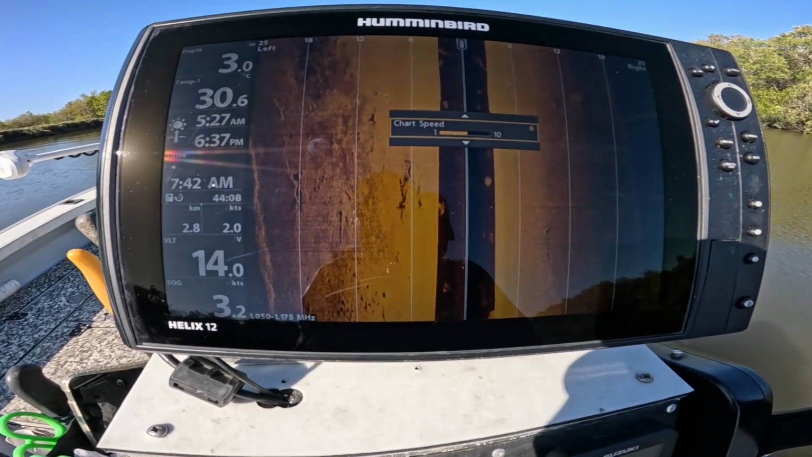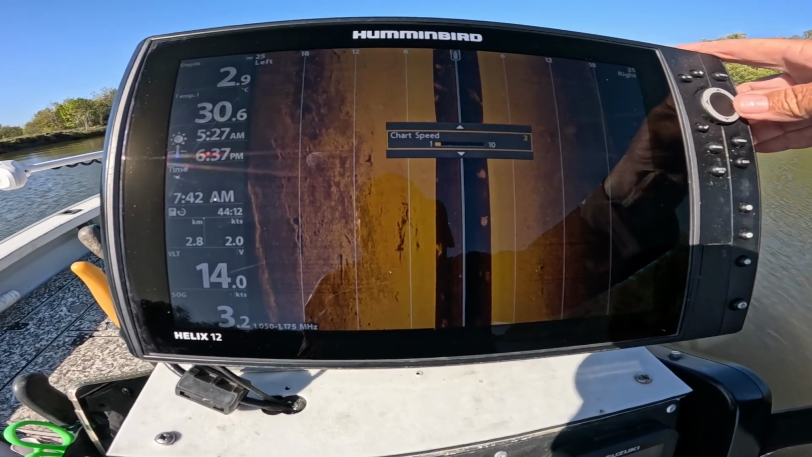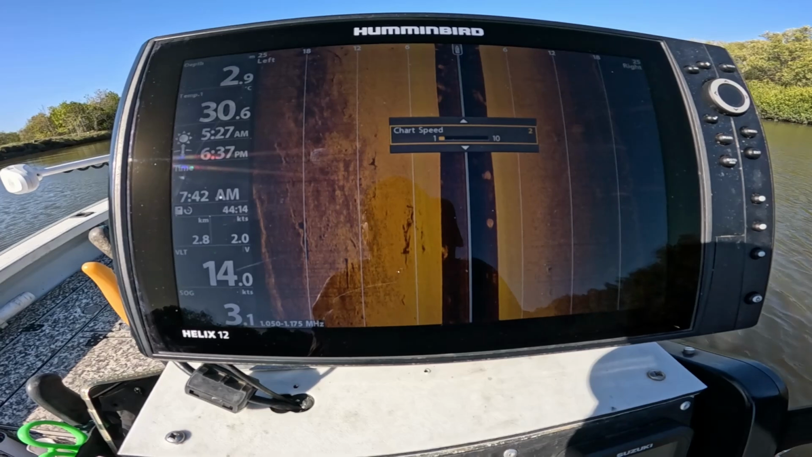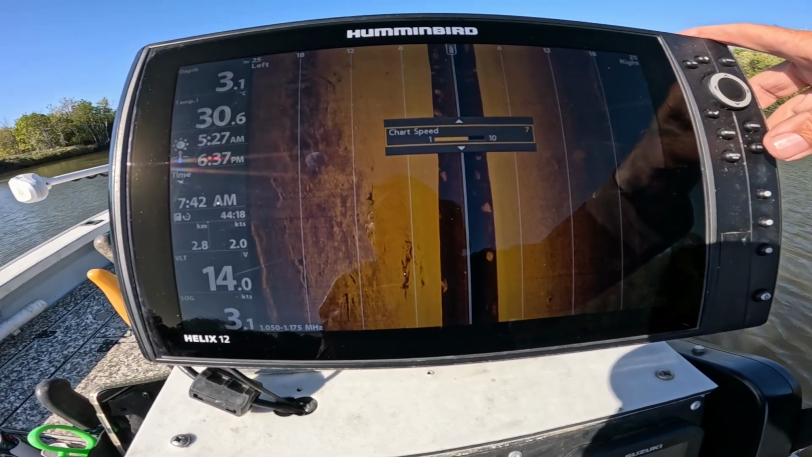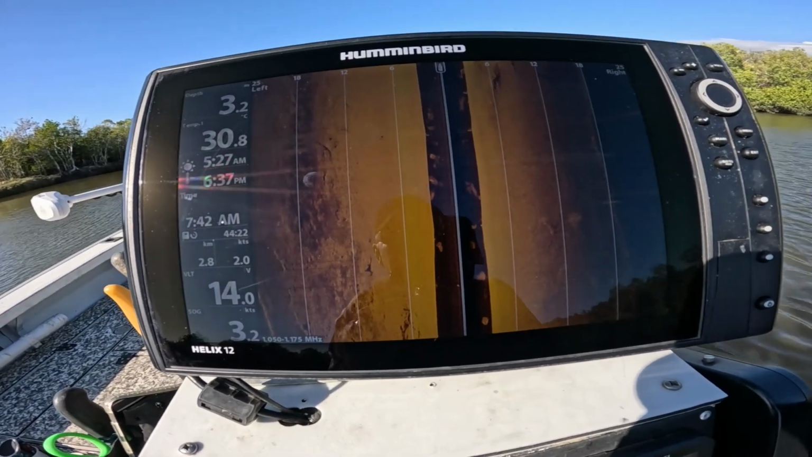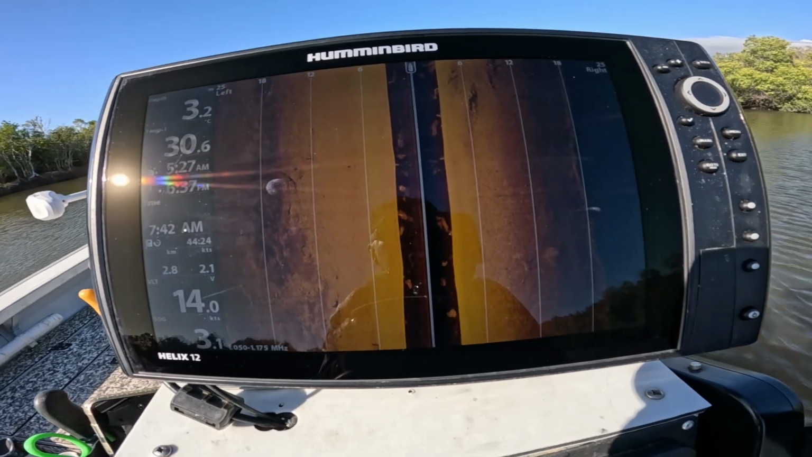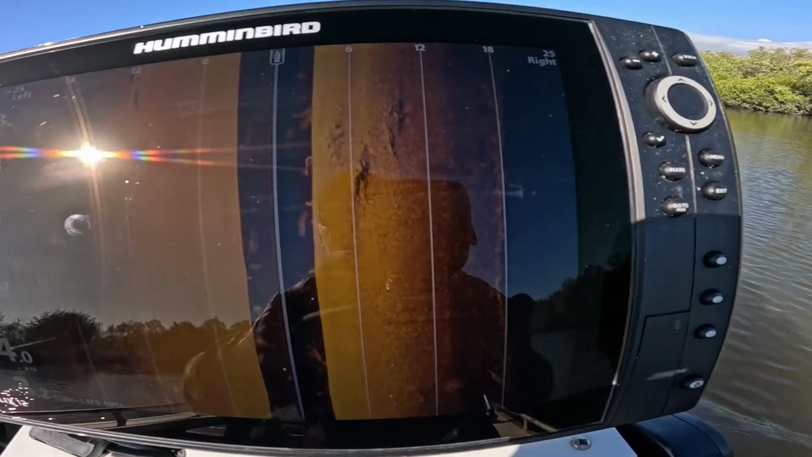When I'm stationary, however, I'll drop it down to 2 or 3. I want to see what's going on around me. So at this speed I tend to run it at 7. Now we're coming up to this snag, it should be pretty close. Can't be too far away. And you'll see this structure here.